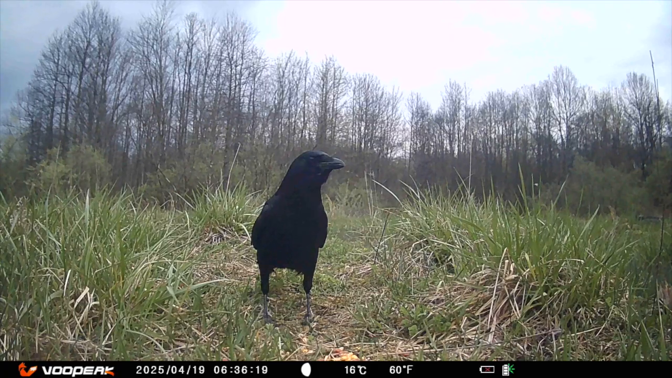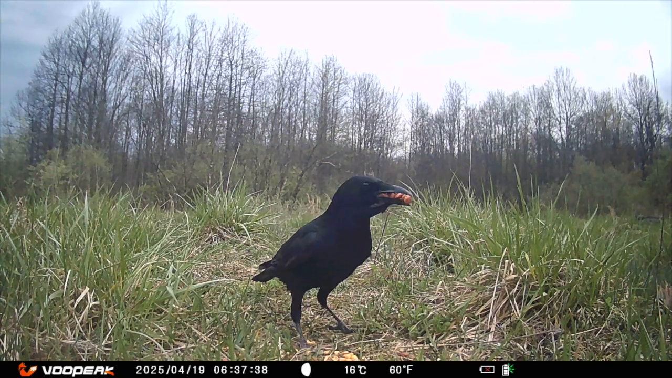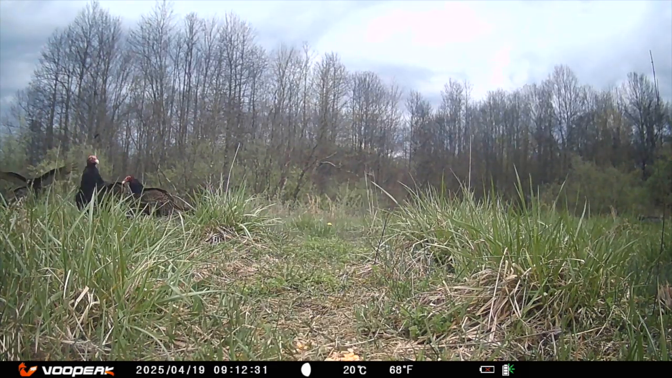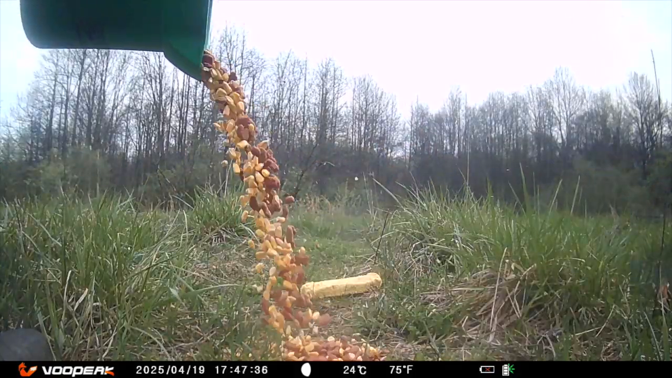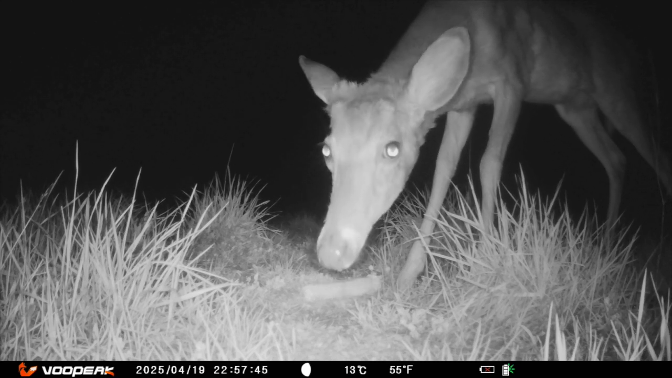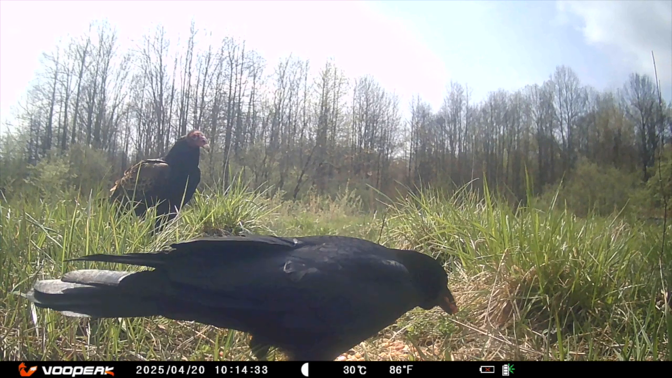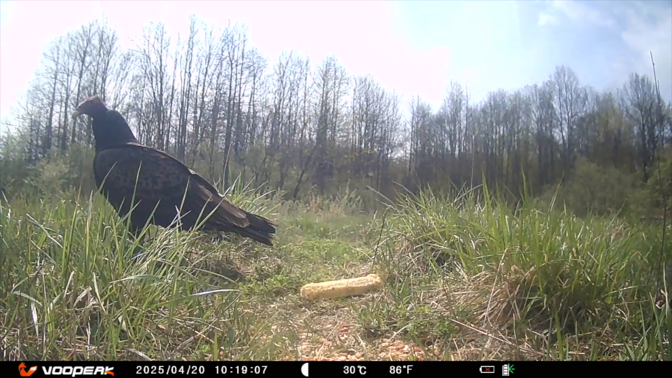Bird flying up. The bird returns, stacking as many bits of food as its beak can hold. Did you see the vultures? Time for more food. The deer have such big, beautiful eyes that could make you feel a little intimidated. We don't see the turkey vulture too often.